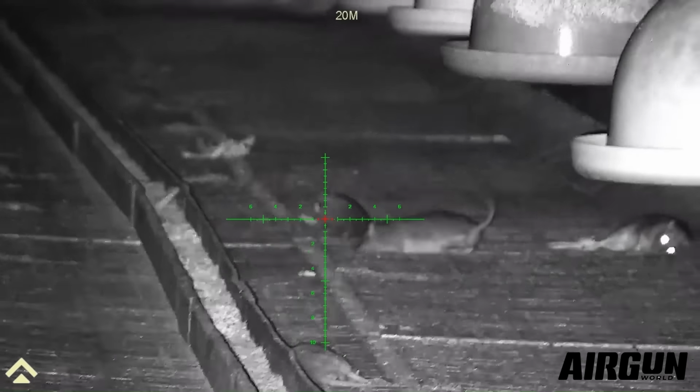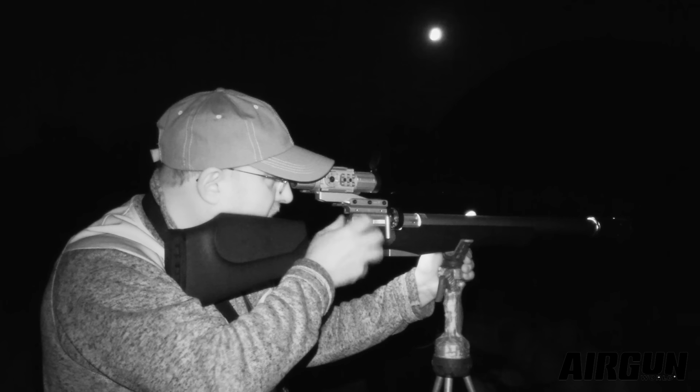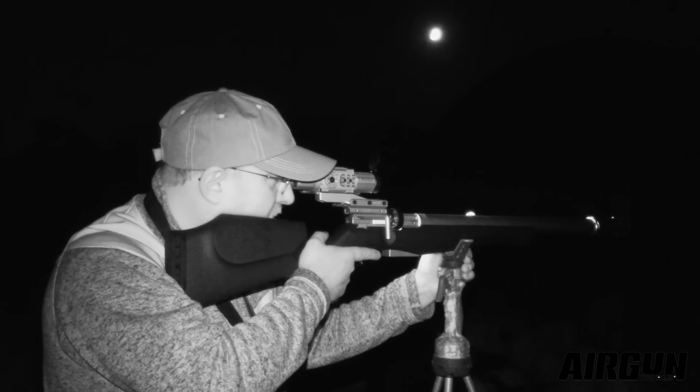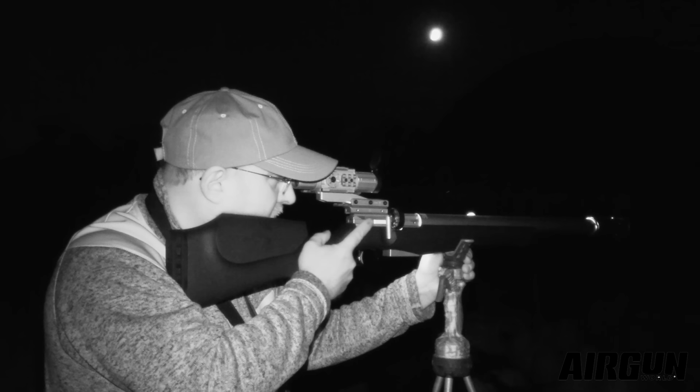Got this rifle zeroed at 20 metres, and the ballistic calculator is working really well. It's dropping me onto shots at near enough 30 metres. No trouble at all. There's another one.